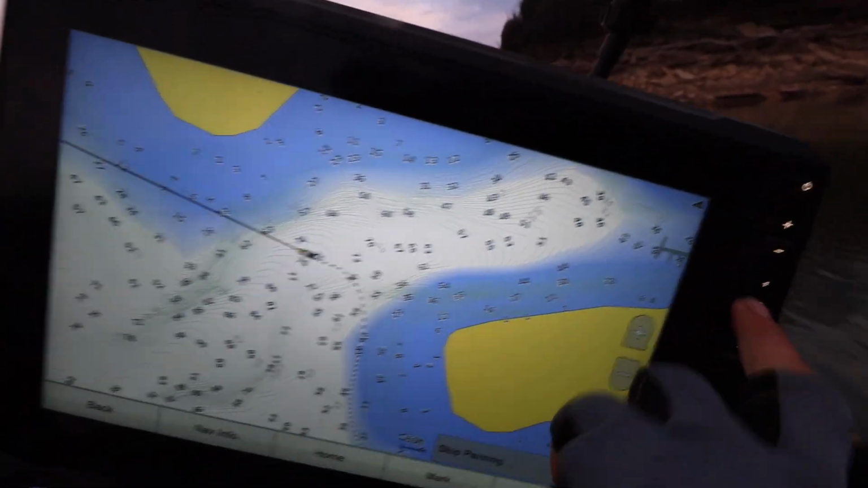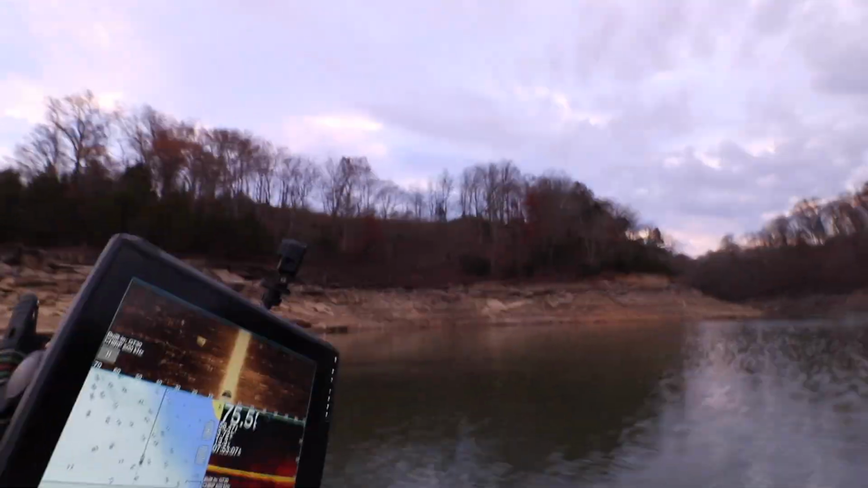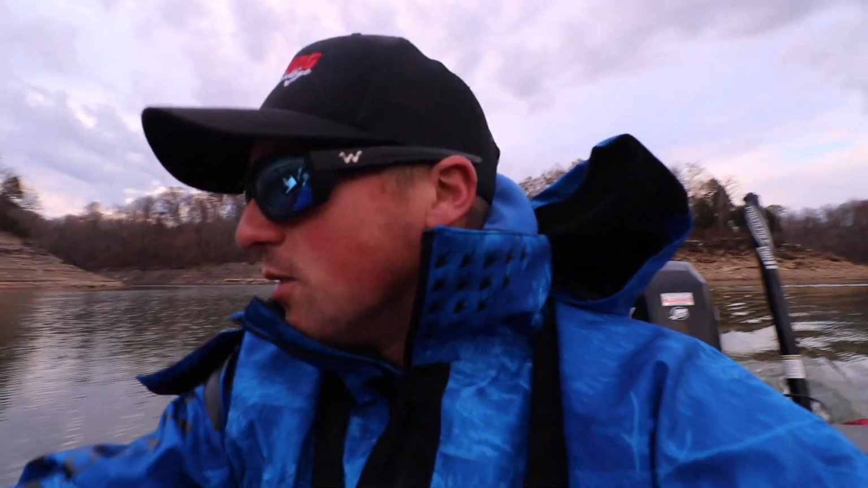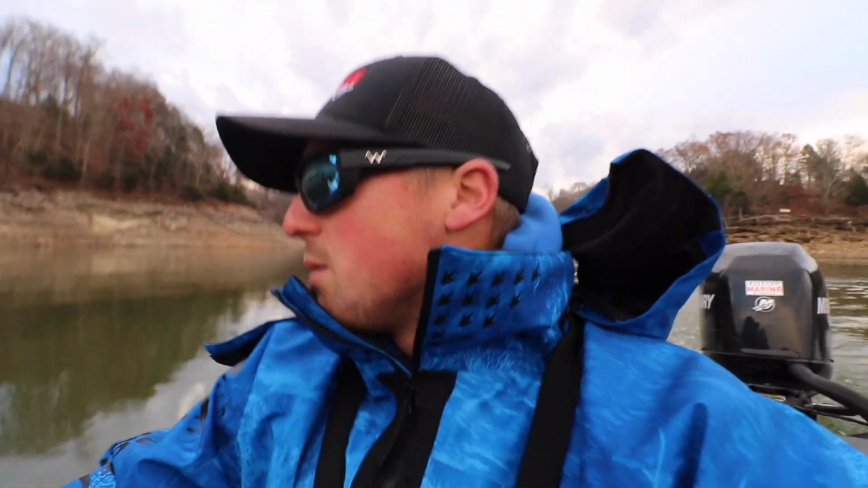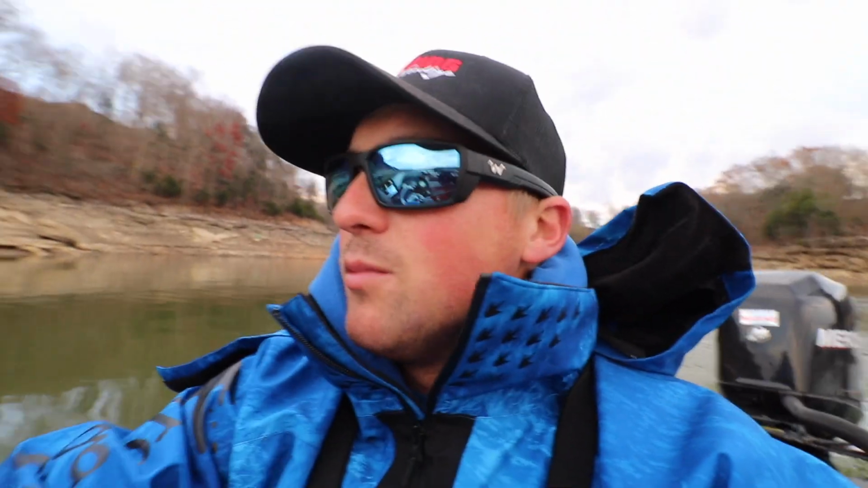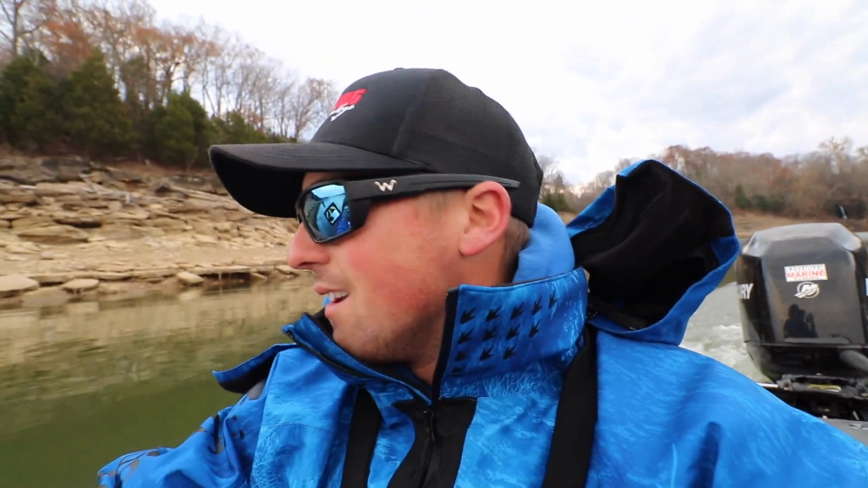So we're going to hop back over. We're in 75. We're going to hop back over to this point, and we're just graphing around. We're mainly looking for bait. Give us an idea if they're on main lake. If we're not seeing much bait, we're probably going to move back in some creeks. The bait will probably be back there. And when you find the bait, normally the bass aren't too far behind.